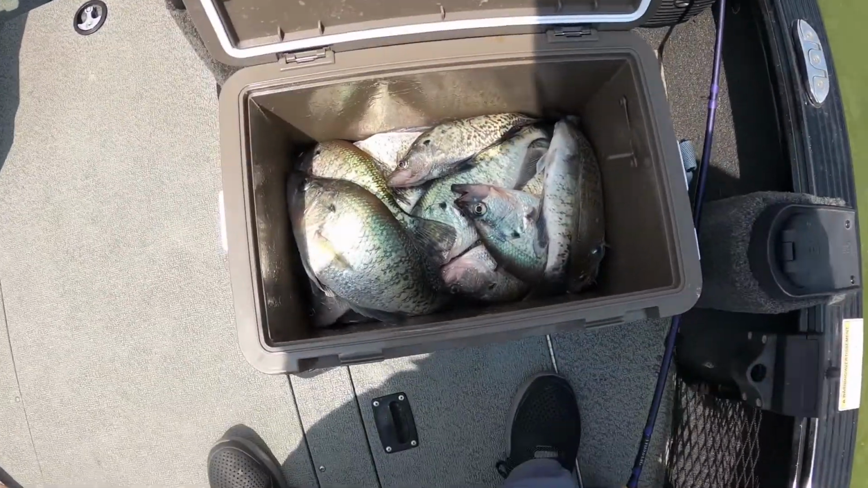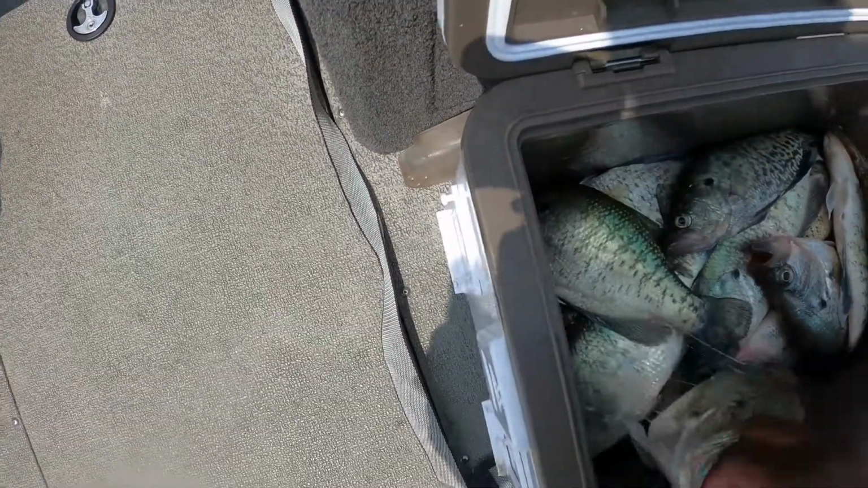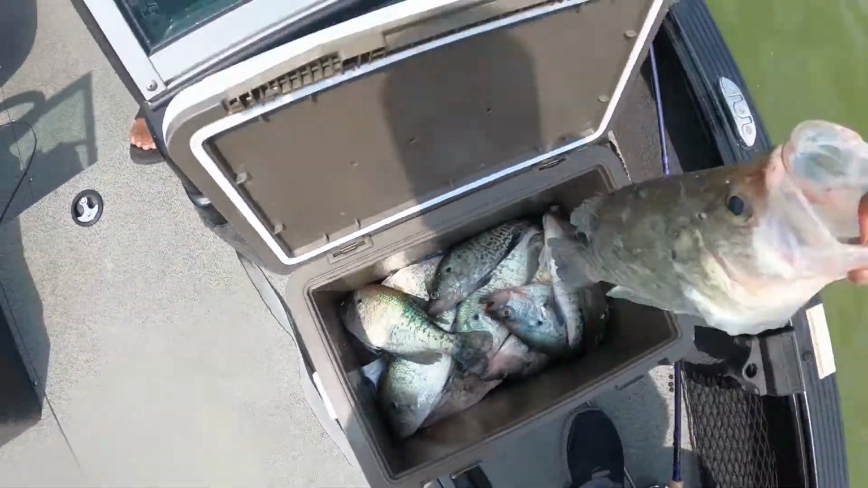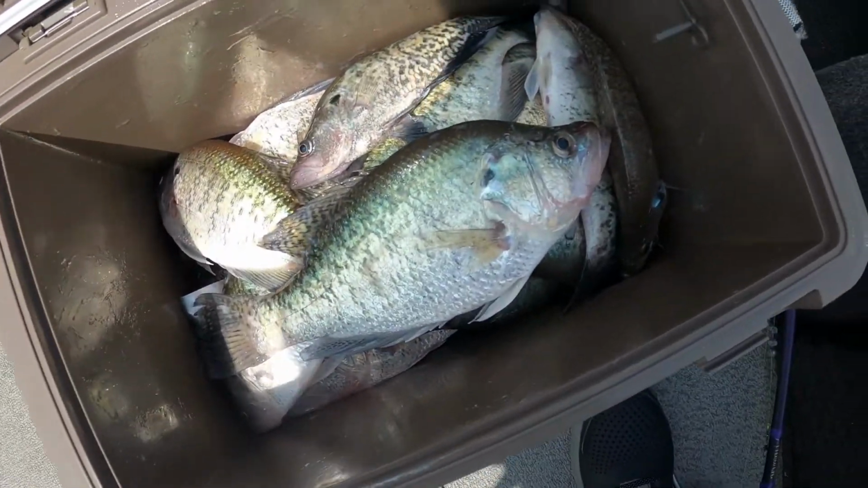All right, y'all. Hey, boy, we got some pigs in here, man. We finna get out of here, y'all. Yeah, they about to kill that kid. Yeah, we got us a limit out here.